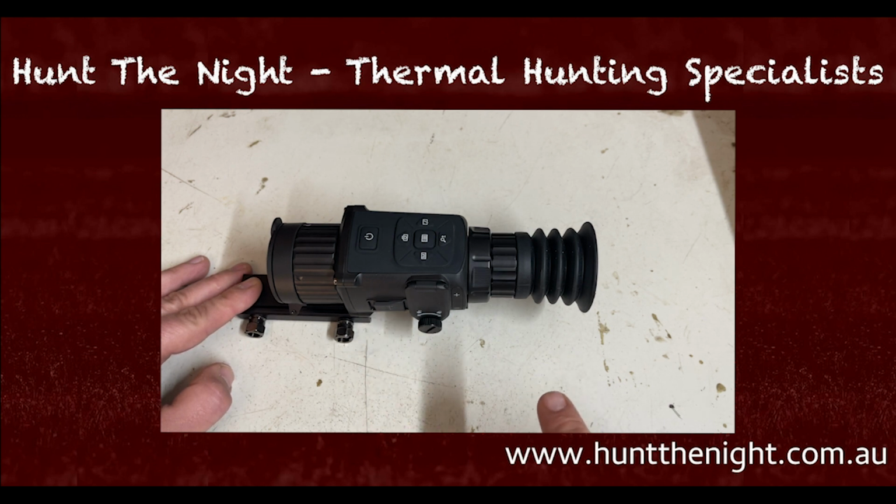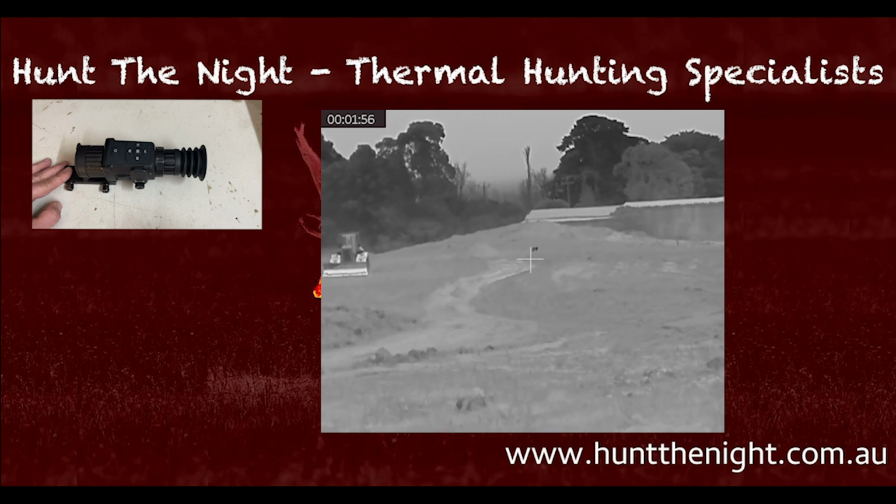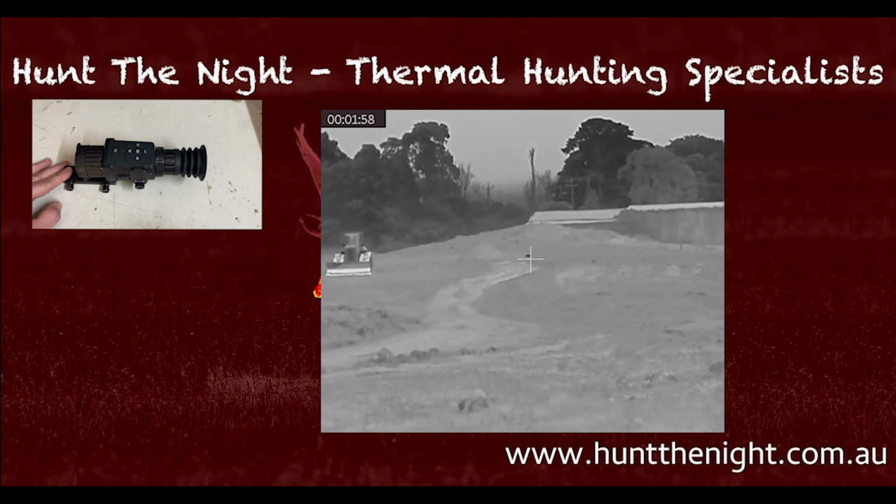It's a 2X 384. Let's start with that, because that's also its hamstring, but it's also its positive. Like all 384s, when you start with a low base magnification and start zooming in, and you'll see it in the image quality throughout this, it really loses that image quality pretty quick. But in base magnification, this thing isn't too bad.